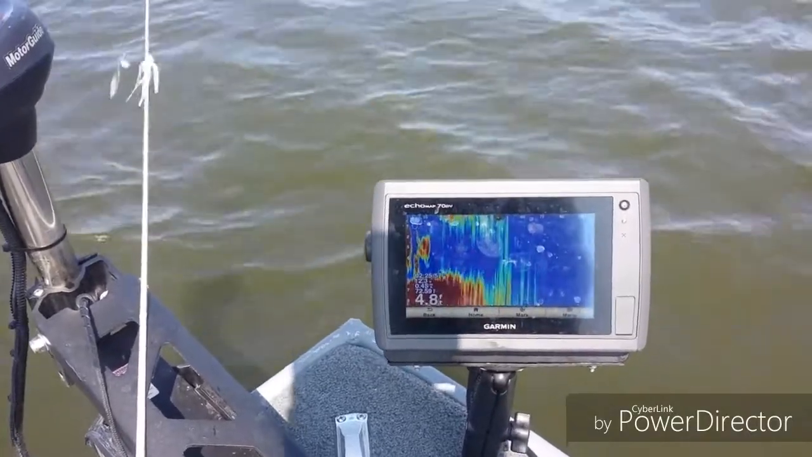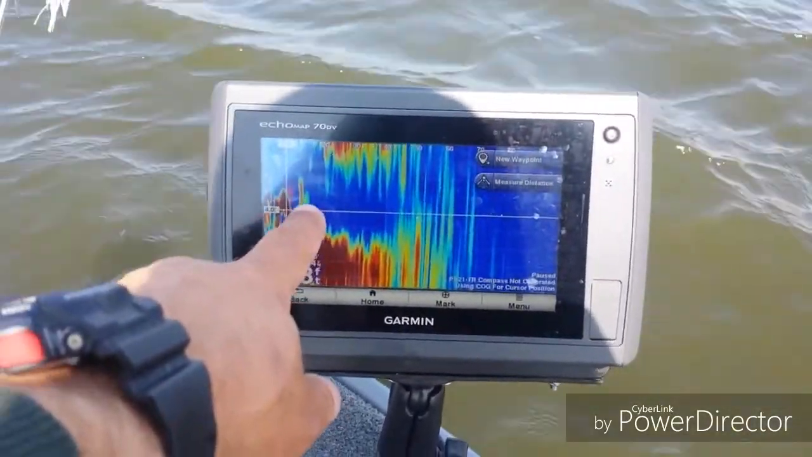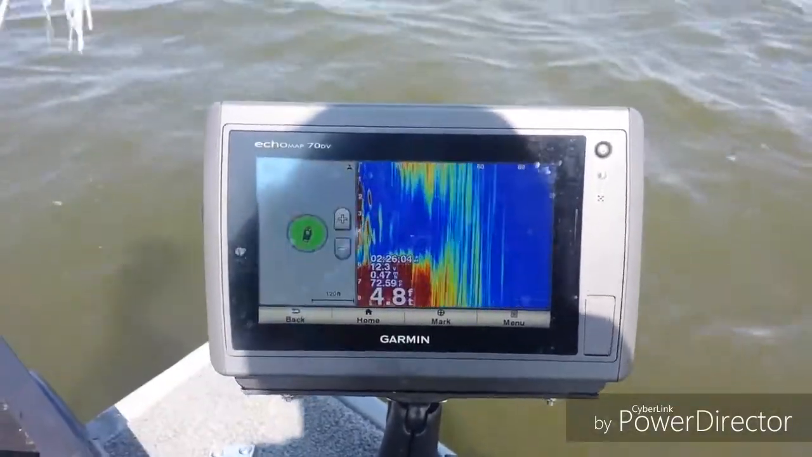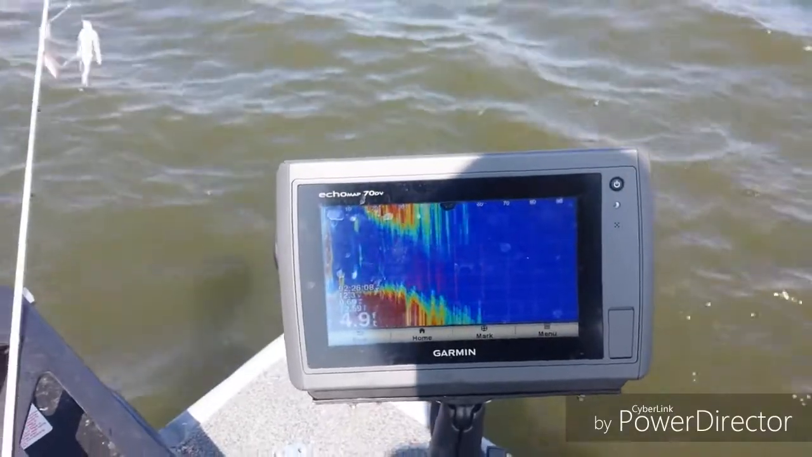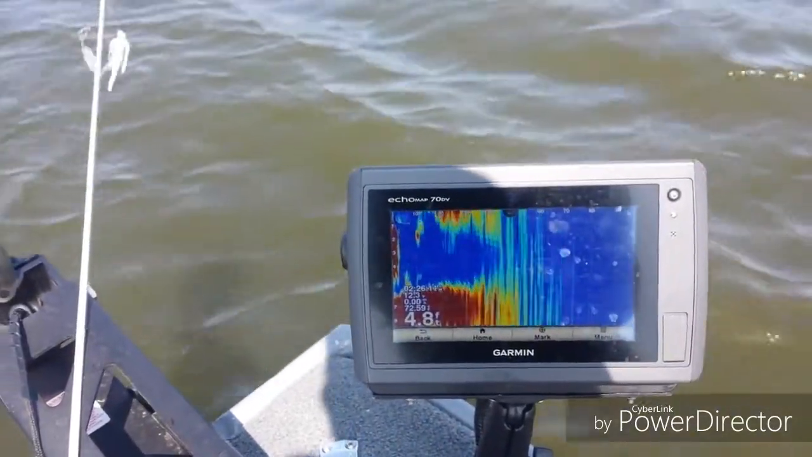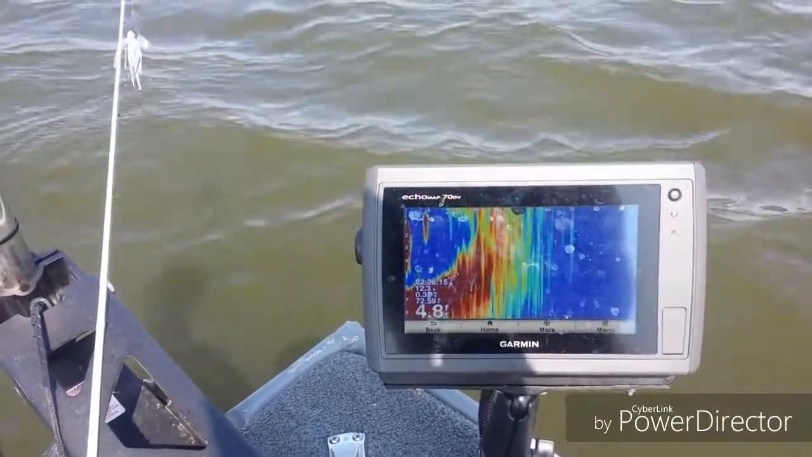Up ahead of me out in the area, I can see these little red blobs right in front of the boat. Sorry about that, it just marked that. But if you don't see fish on this thing around you, that's one way to know, okay, you're not in an area that may be very productive.